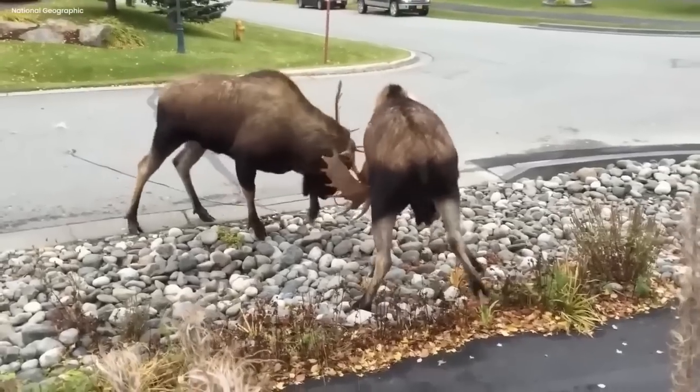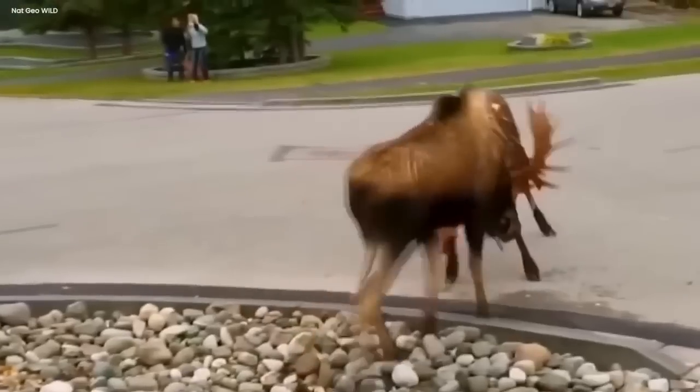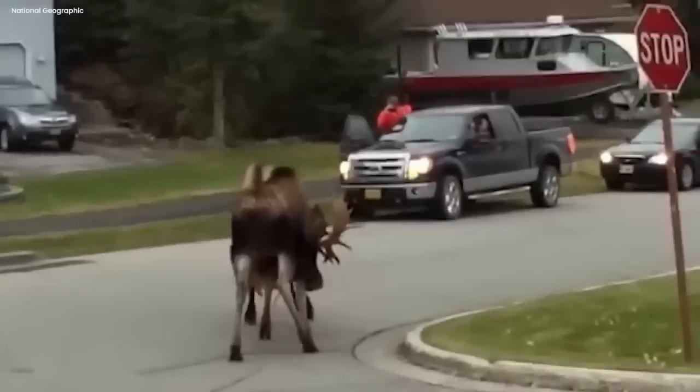They were locked in a weird battle, using their antlers to tussle. It was like they didn't even notice they were in a city. The noise of their struggle echoed through the streets and startled everyone who saw it. What's even more mysterious is that those 2 powerful creatures didn't care about the people watching.